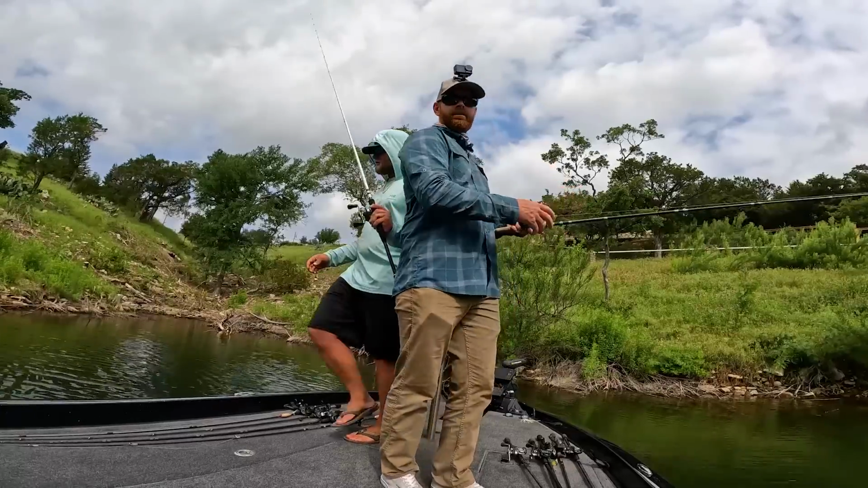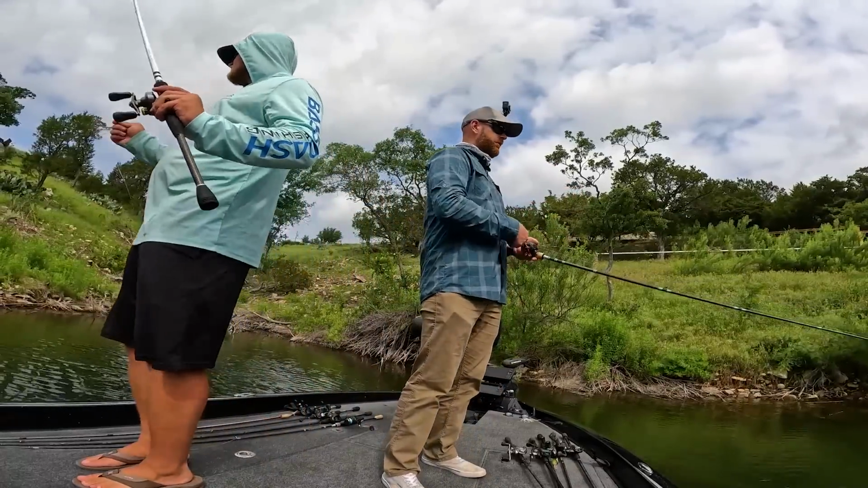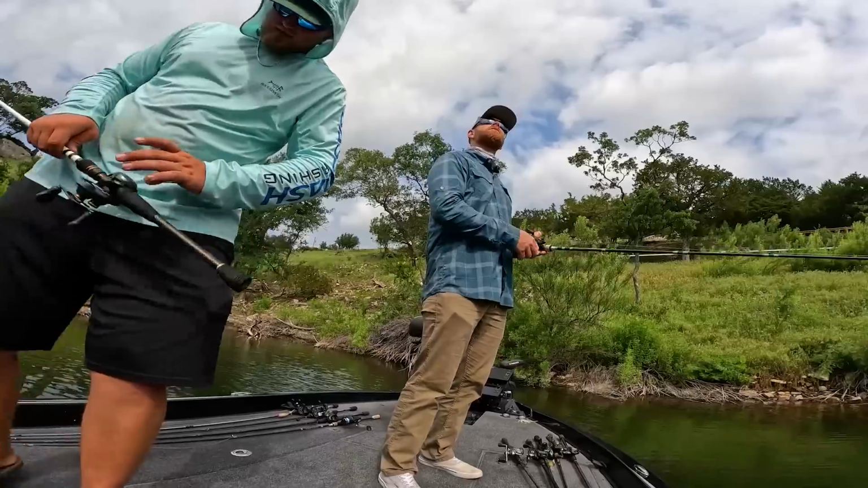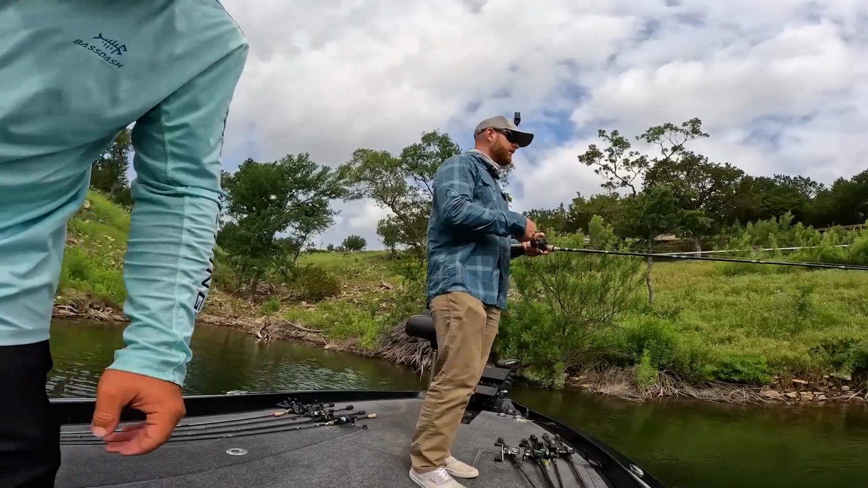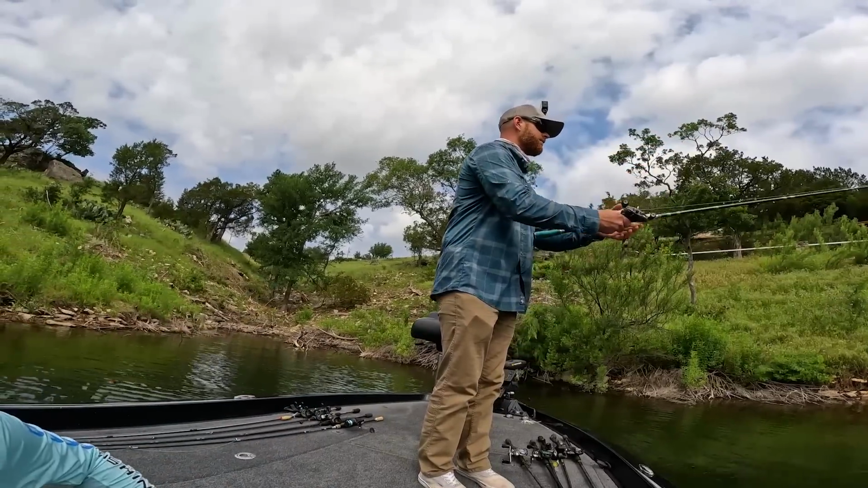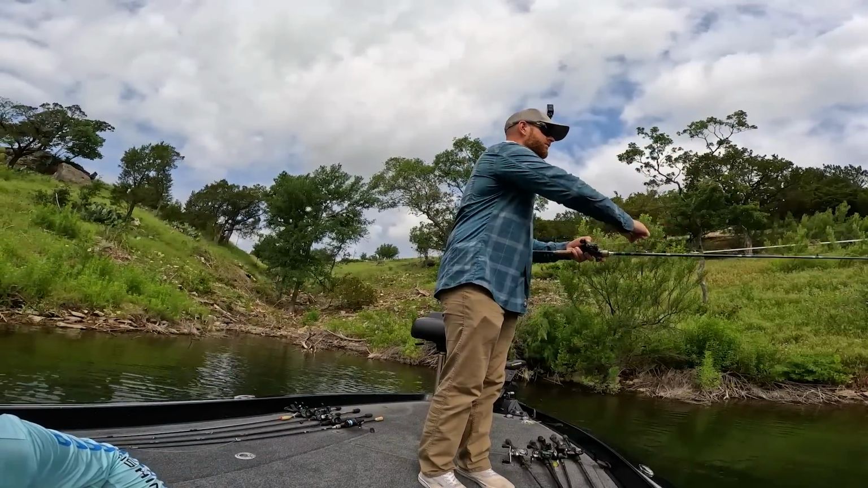But our problem right now, we came in here, decided to look for beds because the sun was out, and then of course as soon as we got up in here, the sun went away. Now it's kind of trying to peek through, but it's about to be gone again. And without that sun, it makes this way tougher, you really got to be able to watch these fish.